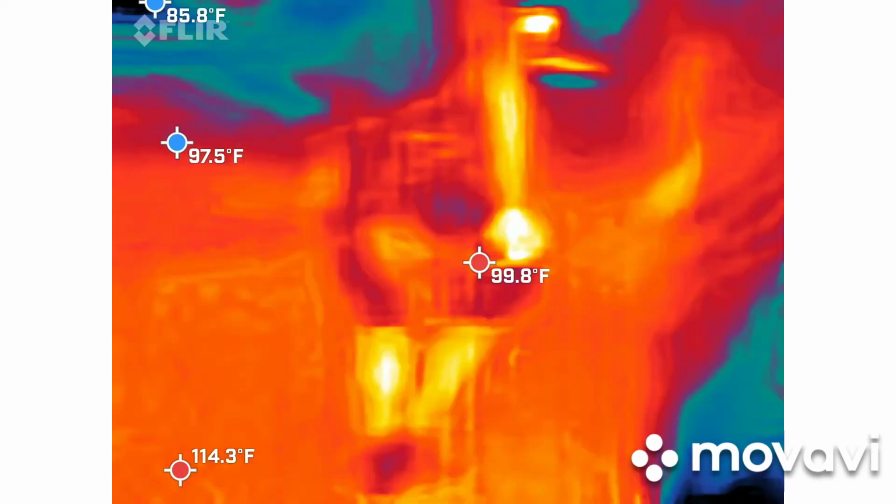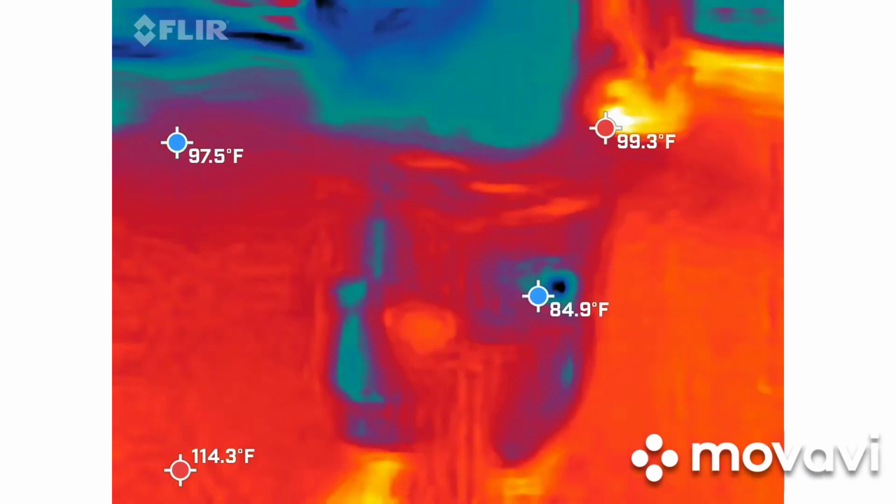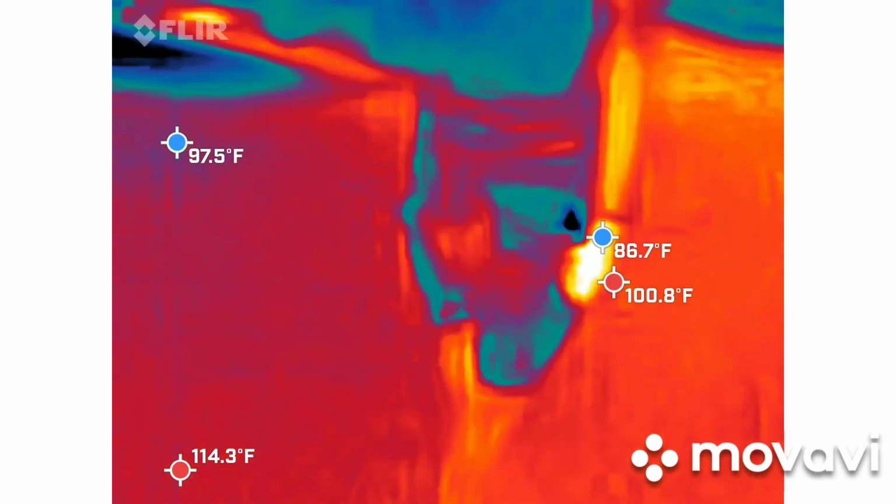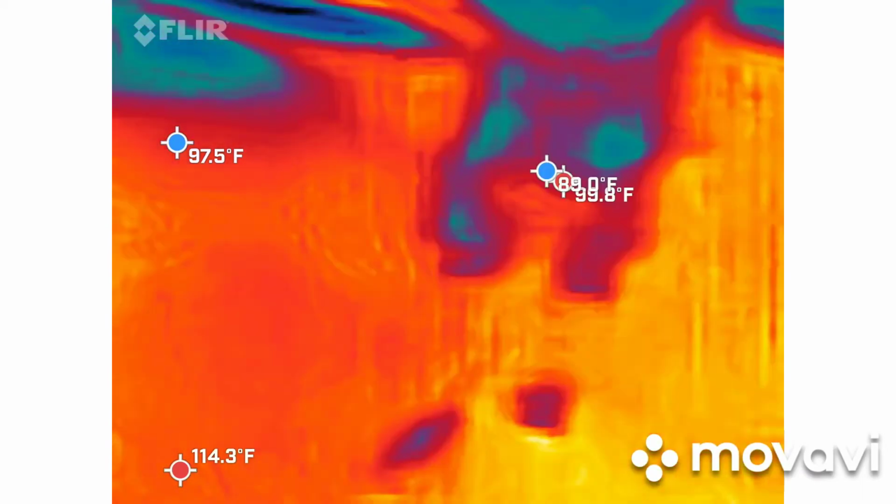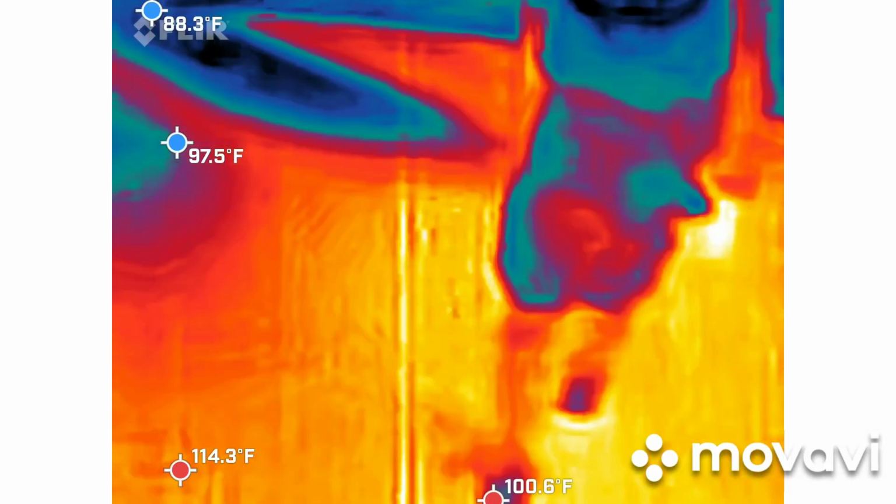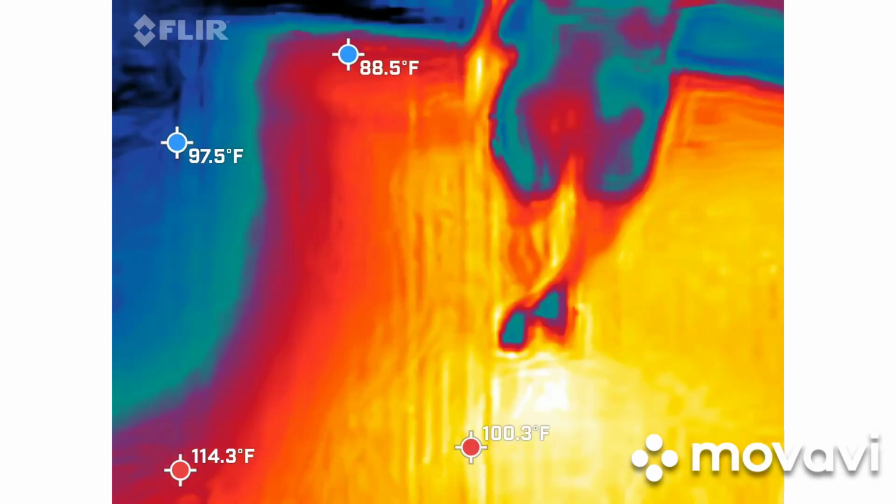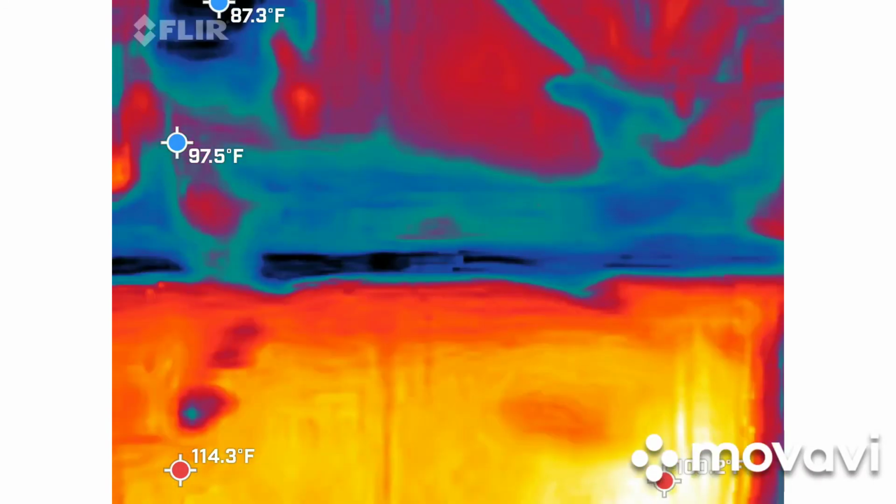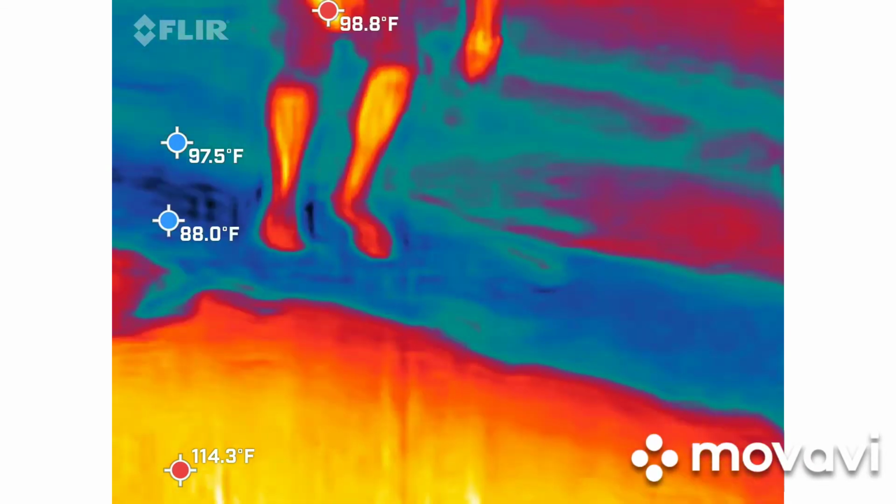Now, this is normally a dead zone for this guy, so if I do find anything, I'll tell you. It just read 4.4, but it was in my pocket the whole time. Yeah, there's a little red right here. Have a seat now, right?